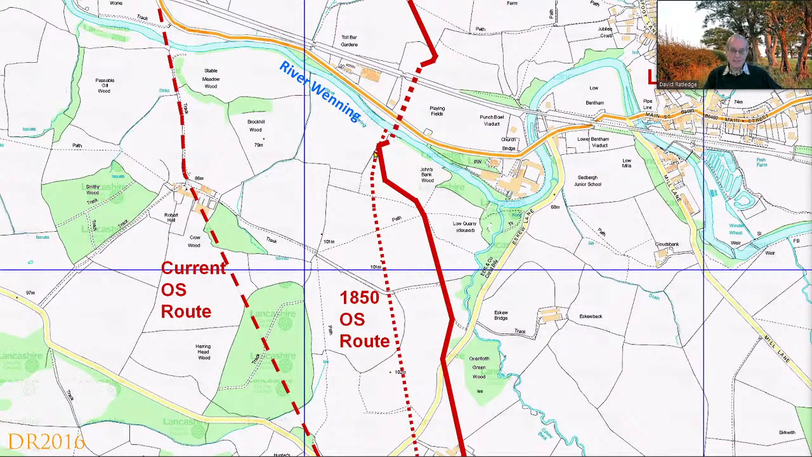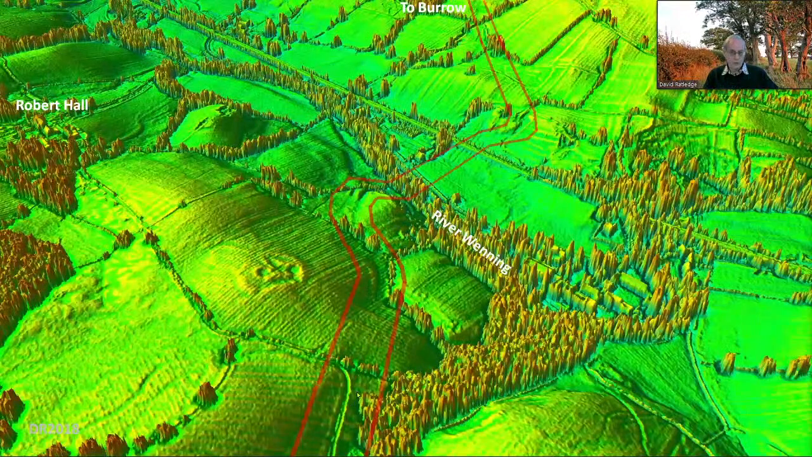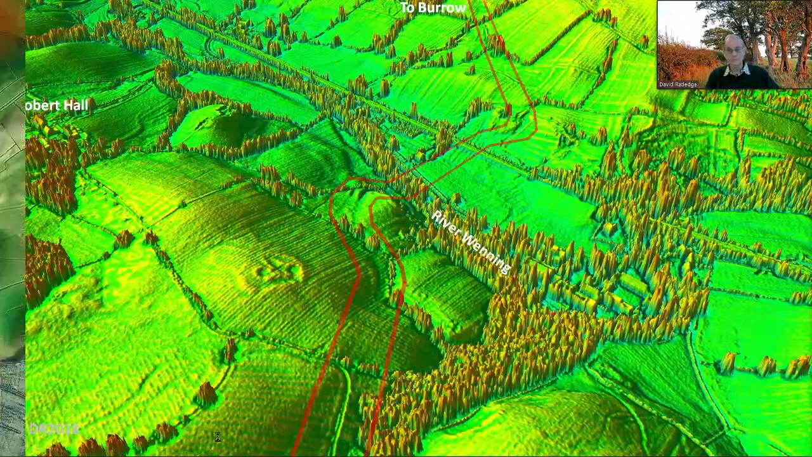They're nearly right in 1850, but not quite. So there it is crossing the valley, and we'll have a quick look at that. Beautiful, beautiful engineering, a cutting there, zigzag cutting down, another zigzag cutting up. This is obviously Romano-British, with a couple of roundhouses. The 1850 route went straight through it, but no, it went round it.